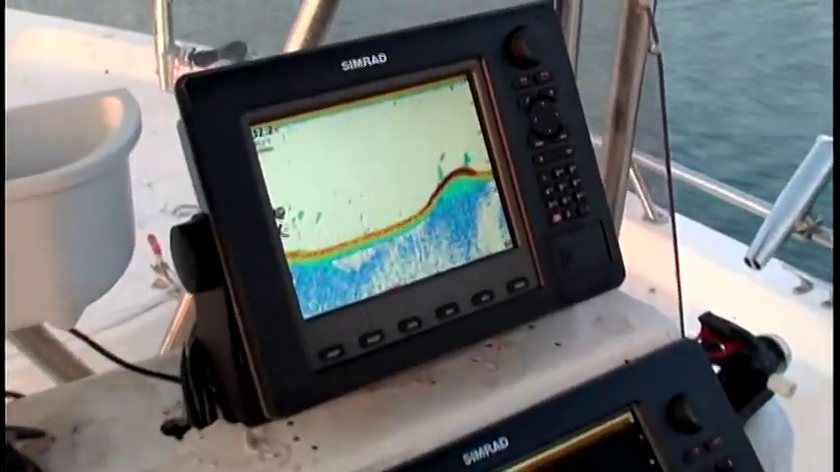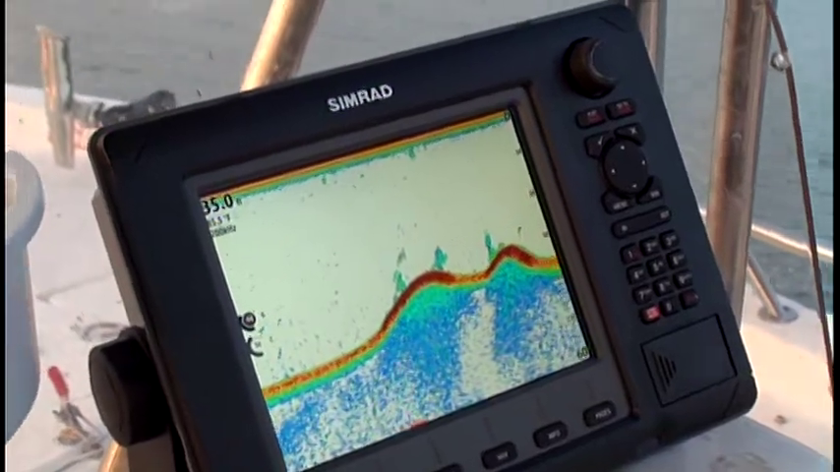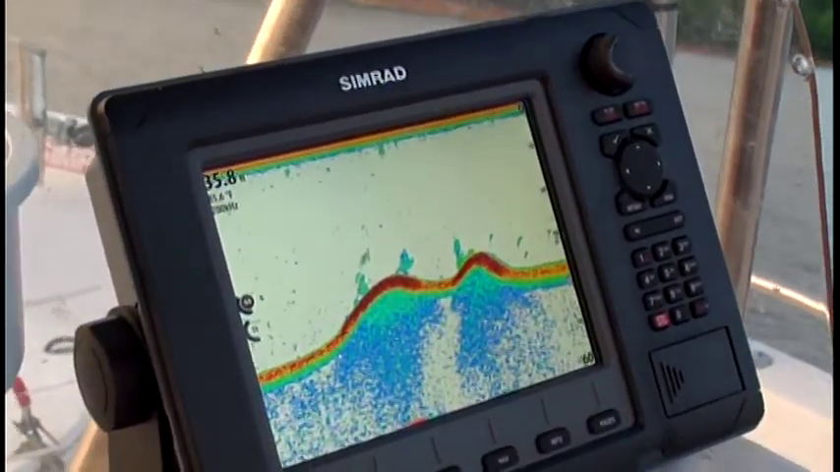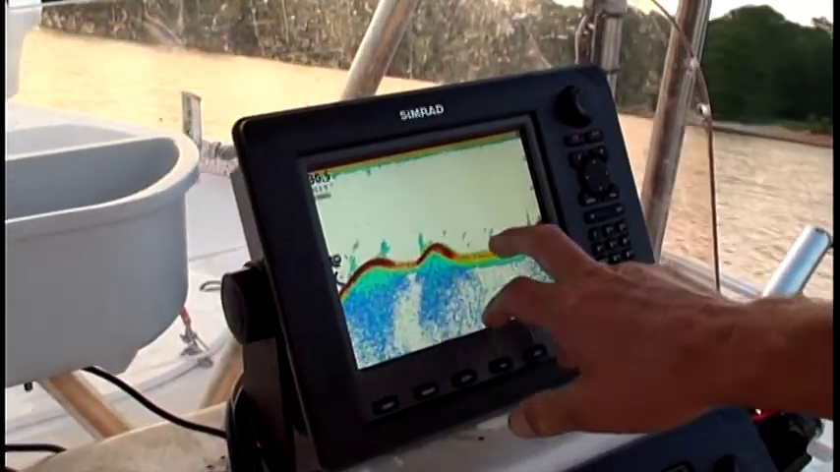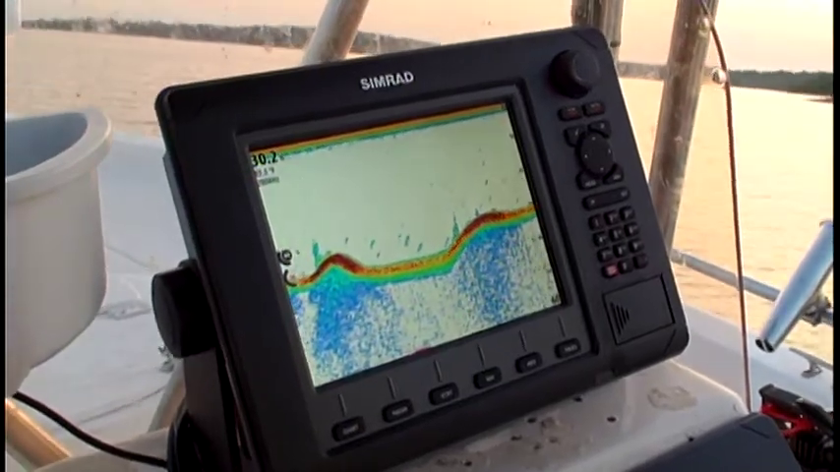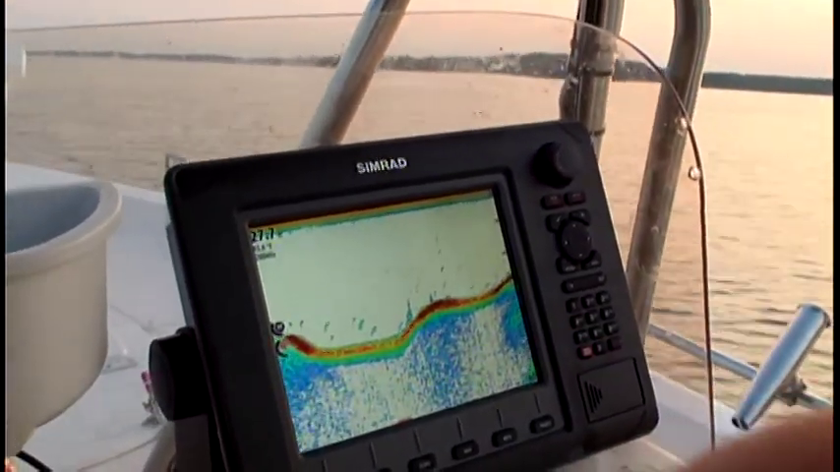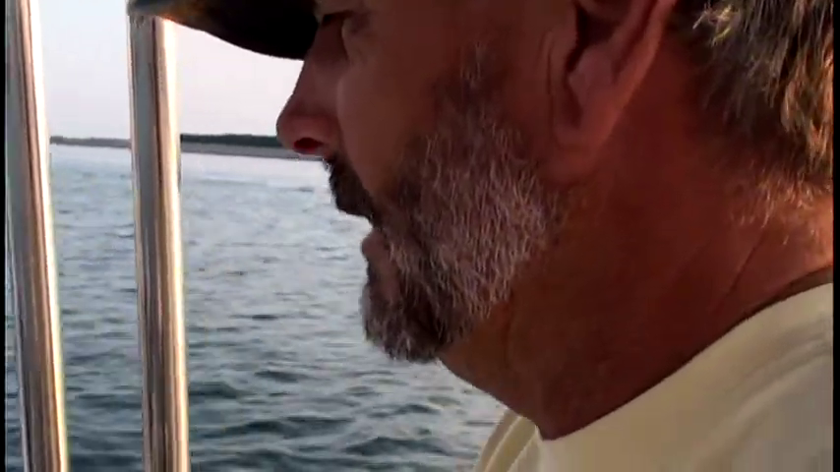About 35, 40 foot of water. Right now we're just looking for a school of fish to put bait on. As you can see, we marked and scattered fish here, but we hadn't found a school of fish yet.